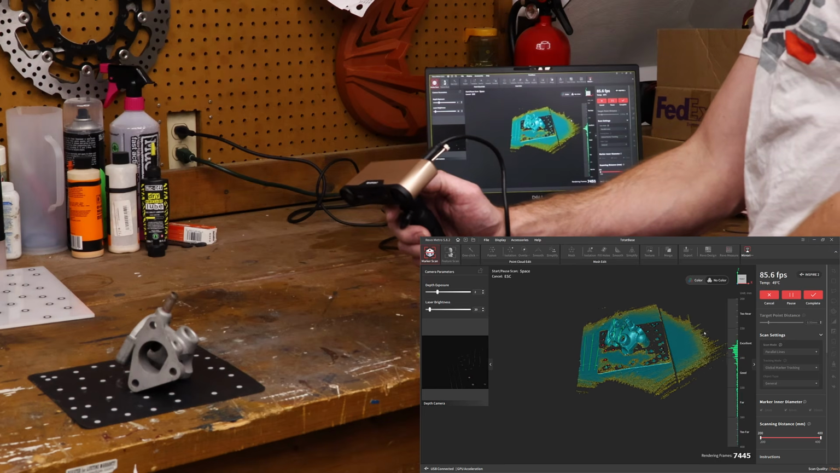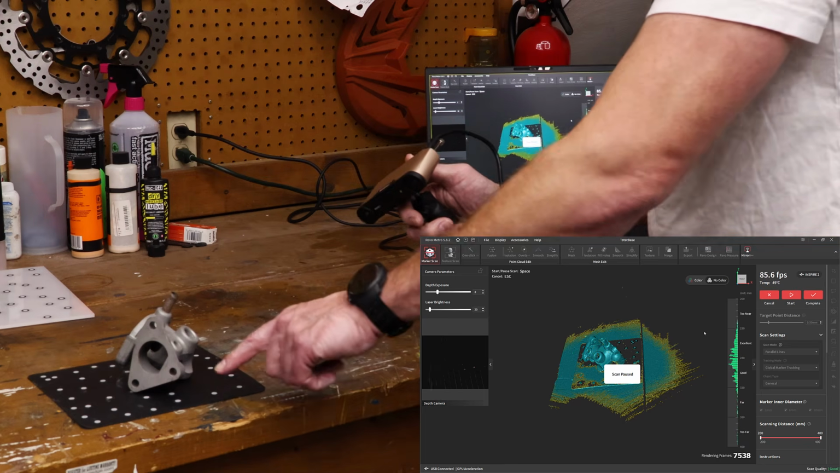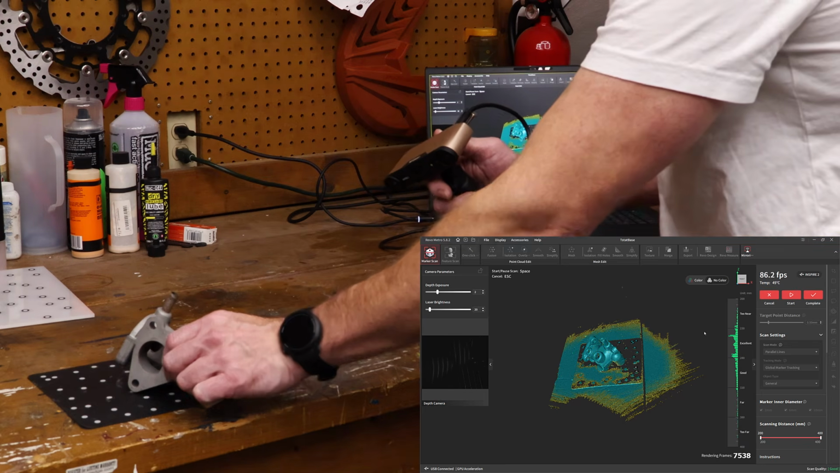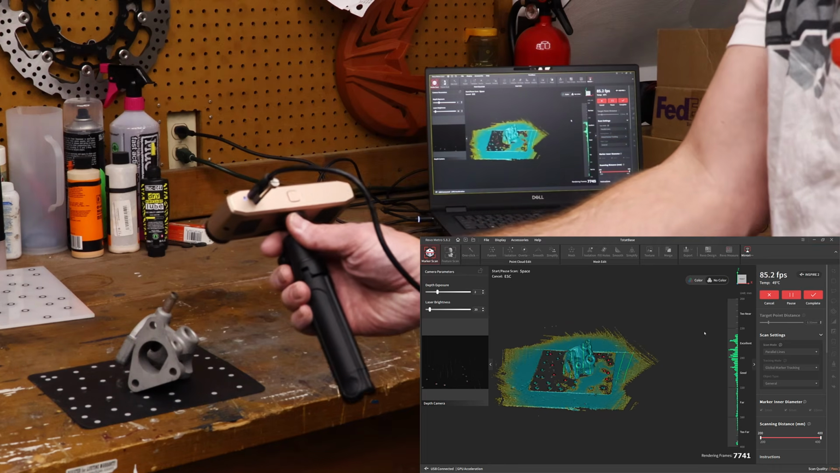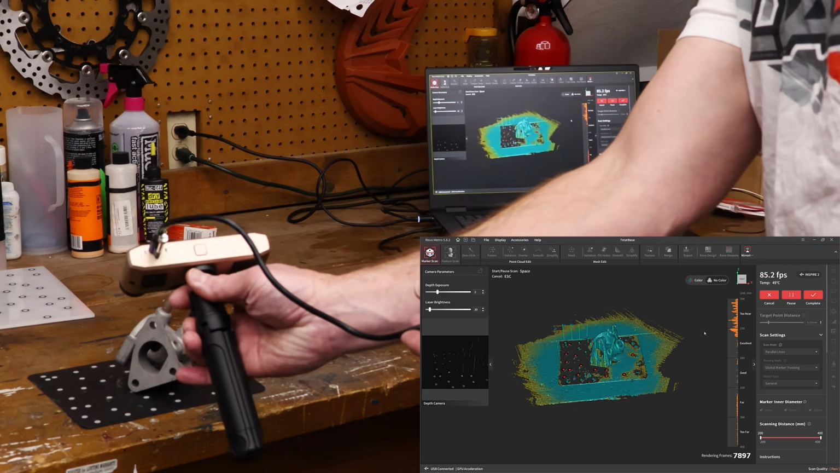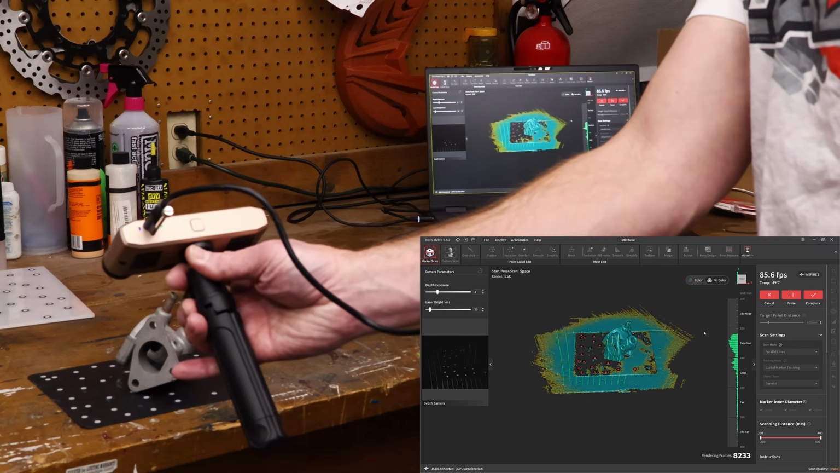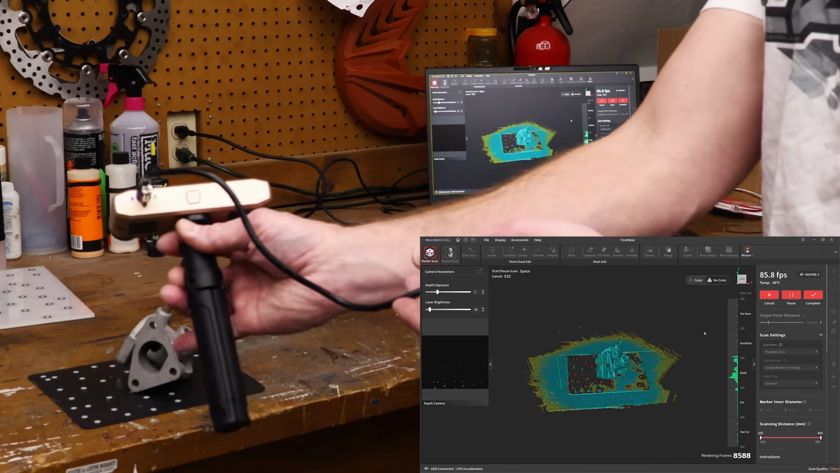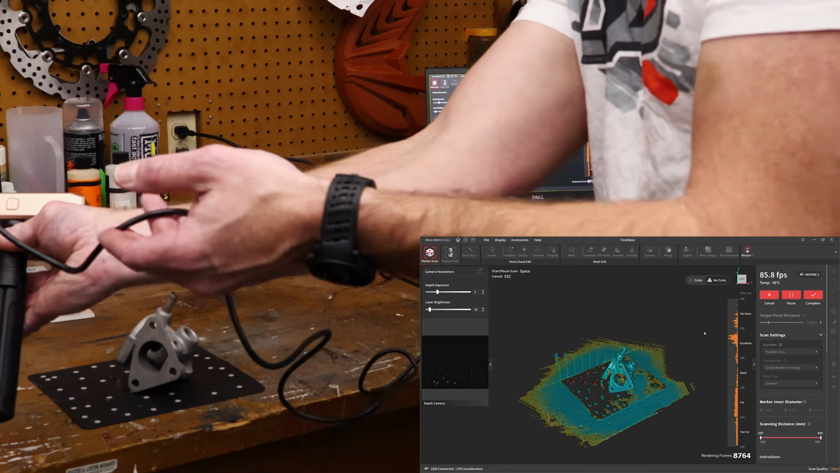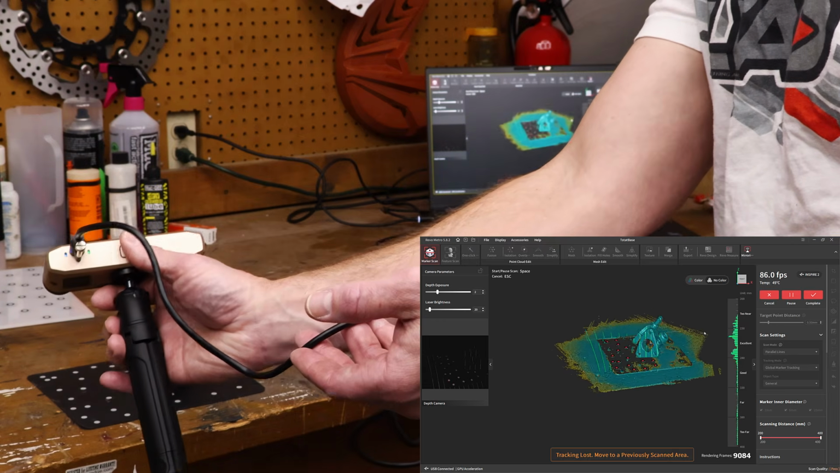So now I'm moving back and forth. I'm going to pause it so my finger doesn't end up in the scan. I'm going to try to get into this screw hole here. So I'm going to work my way around, kind of scan this side as well. Again, kind of watching that distance. We want to make sure we're always in the good or excellent range. And then work around this way. There we go.